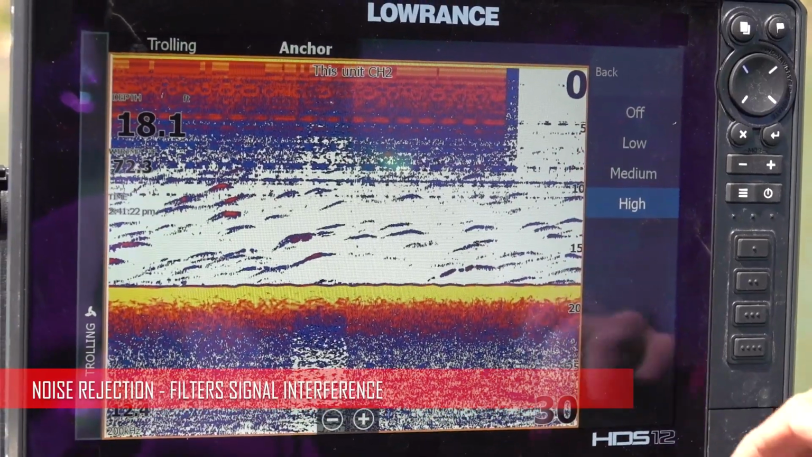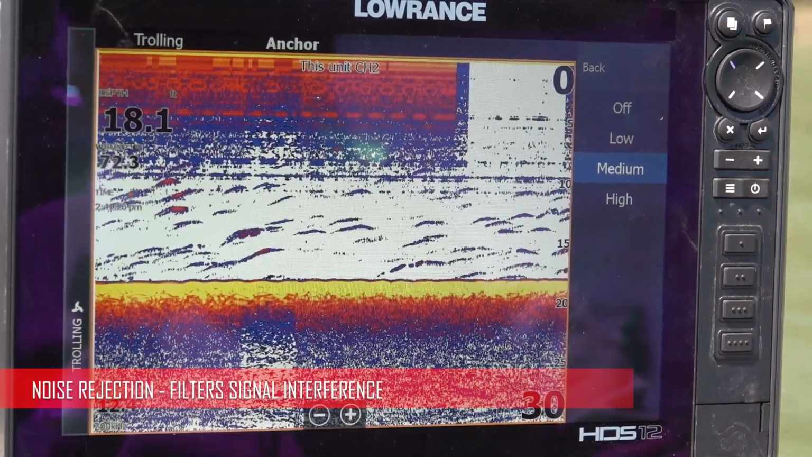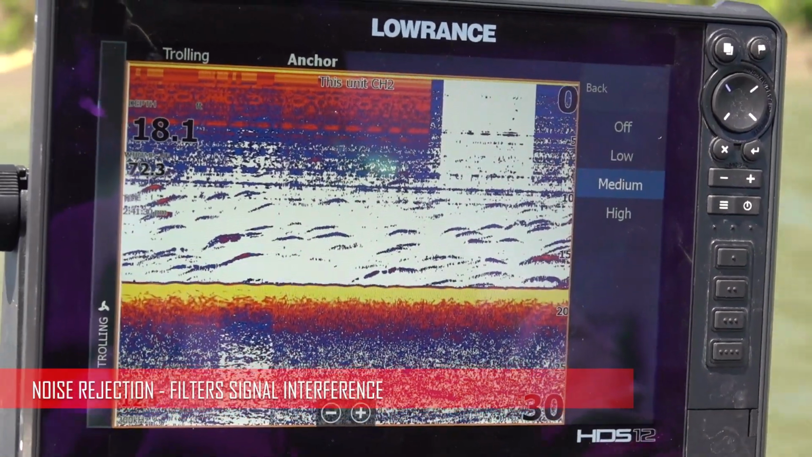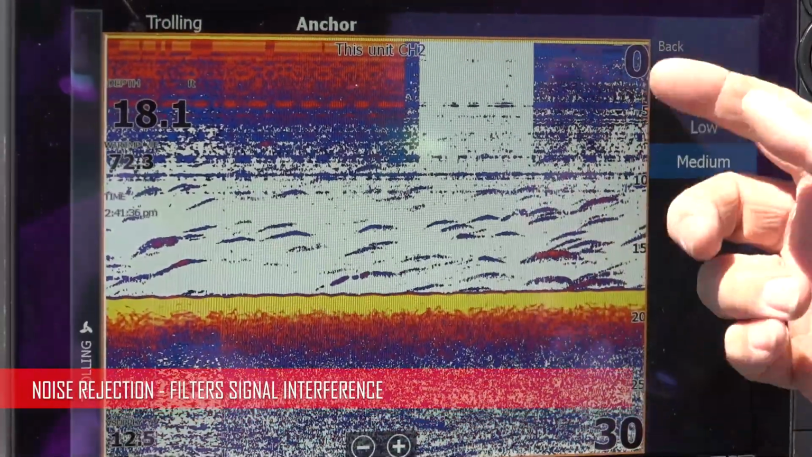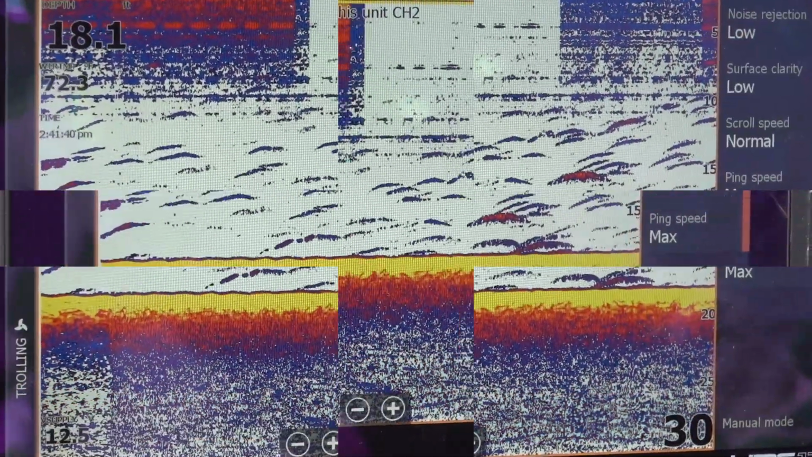But I guarantee you I'm going to lose some of the images. So I usually keep that around low, if anything. You could experiment with it. Sometimes I notice that when I turn it up, the fish will go away. So I usually run it on low.